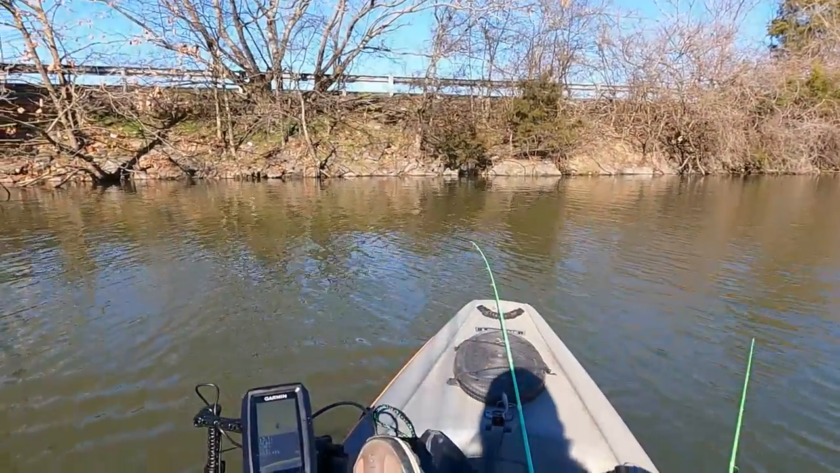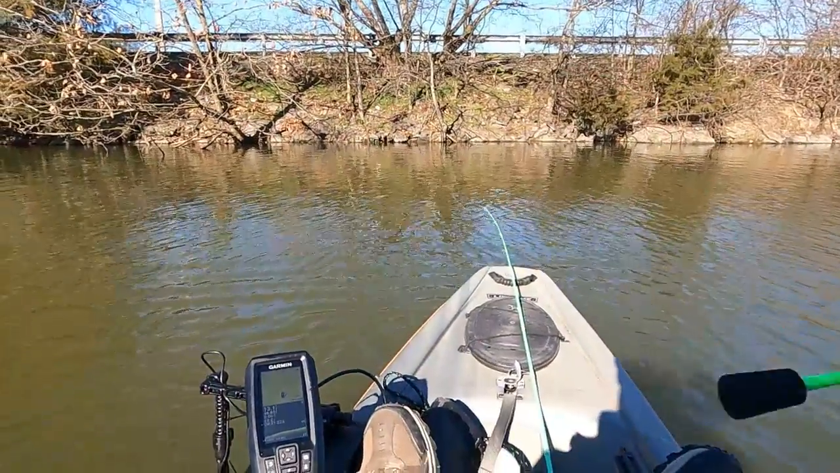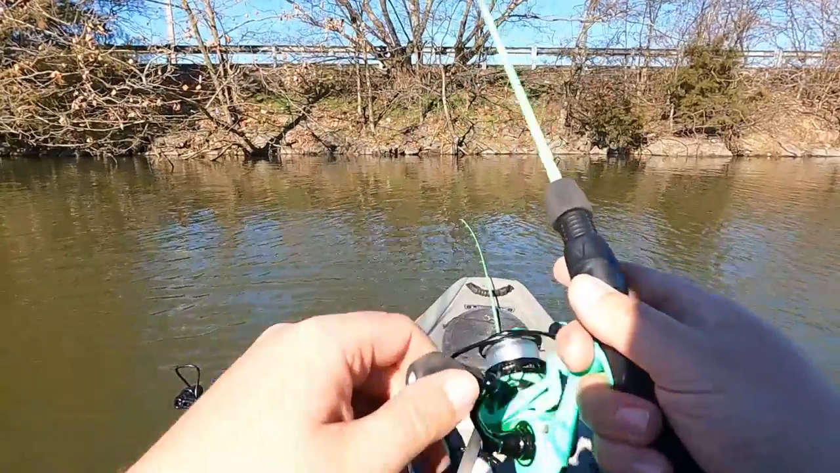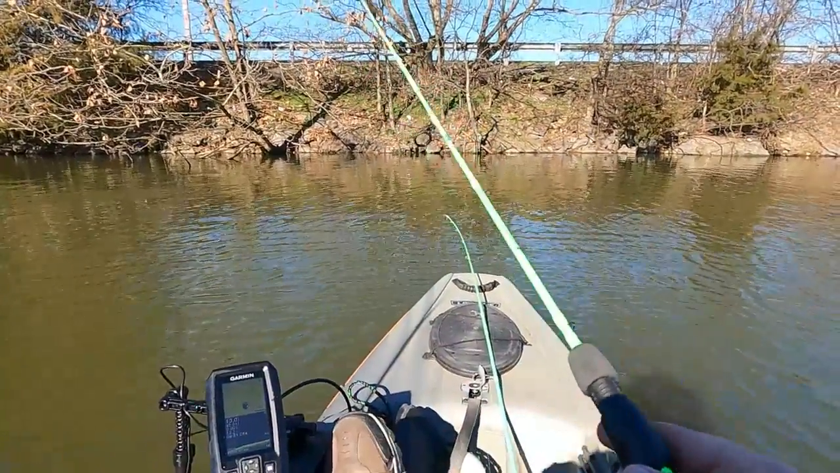I had a bit of luck under this tree here, so I kind of want to hang around this tree as long as I can, but I don't want to snag in it like that. So, you know, six of one, half a dozen of another.